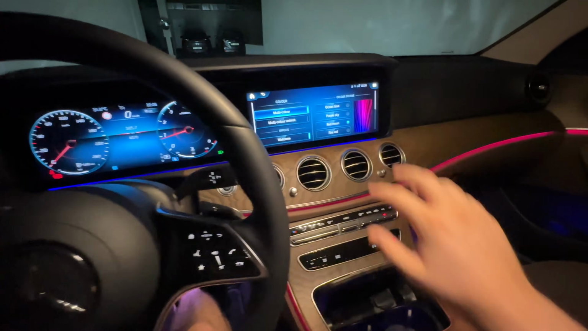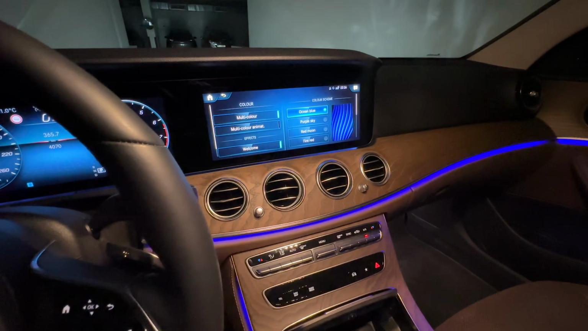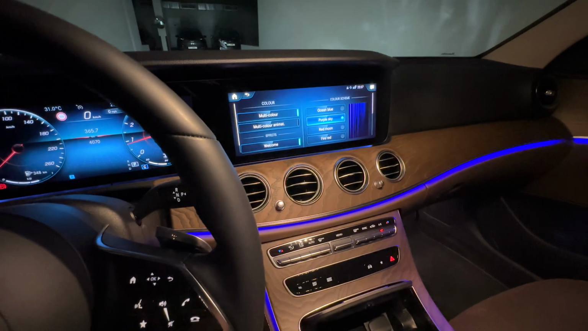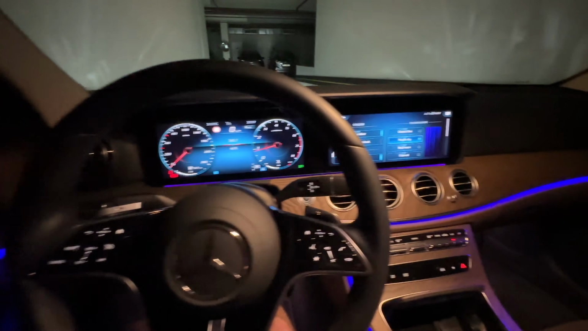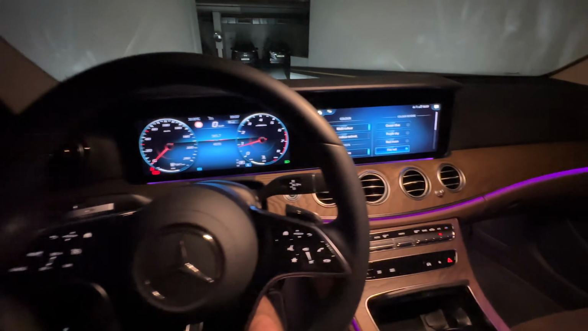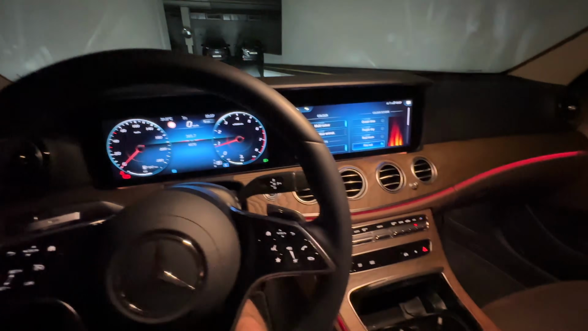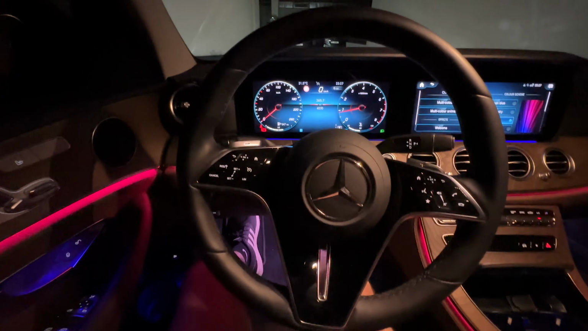But you don't have to have multicolor. You can do a single color. We'll go over to ocean blue. This will make everything all blue in the interior, which looks pretty cool. Purple sky. It'll make the interior more purple, although that does look pretty blue to me. And then let's do fire red. That looks pretty darn cool, but I'm gonna go back to Red Moon because that is my all-time favorite.